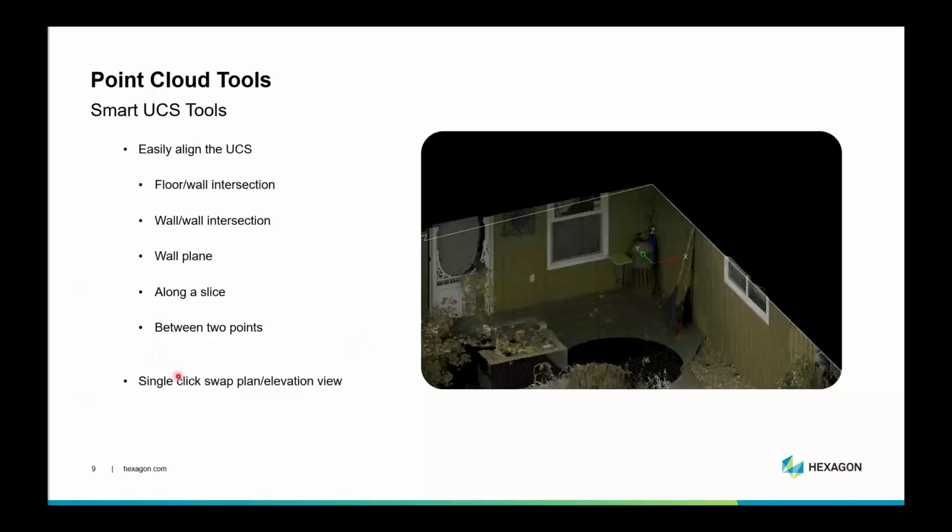Once you've done that, there's a single click swap. Sorry, I got to speak English here today. Single click swap between plan and elevation view, which will allow you to easily switch between drawing flat on a wall or drawing a footprint for a building or something like that.